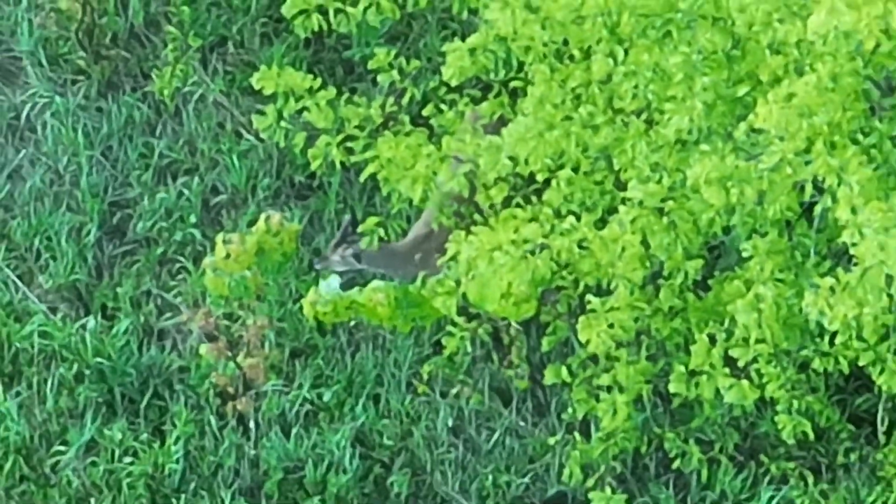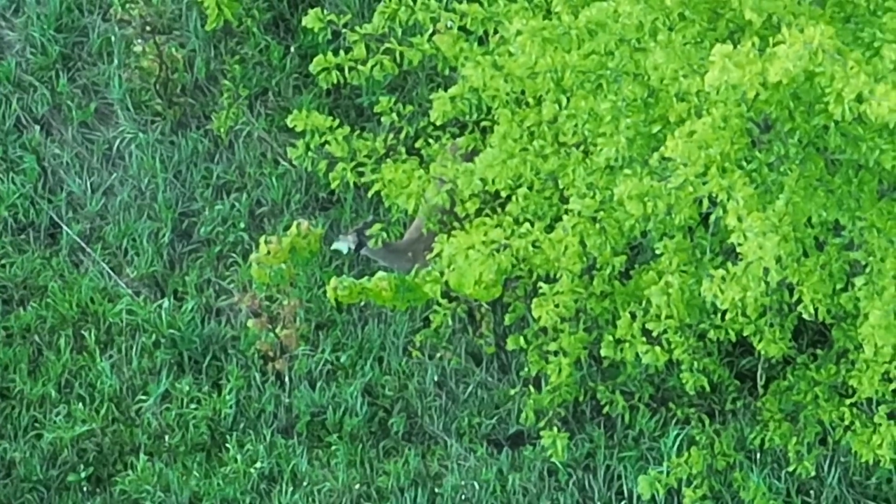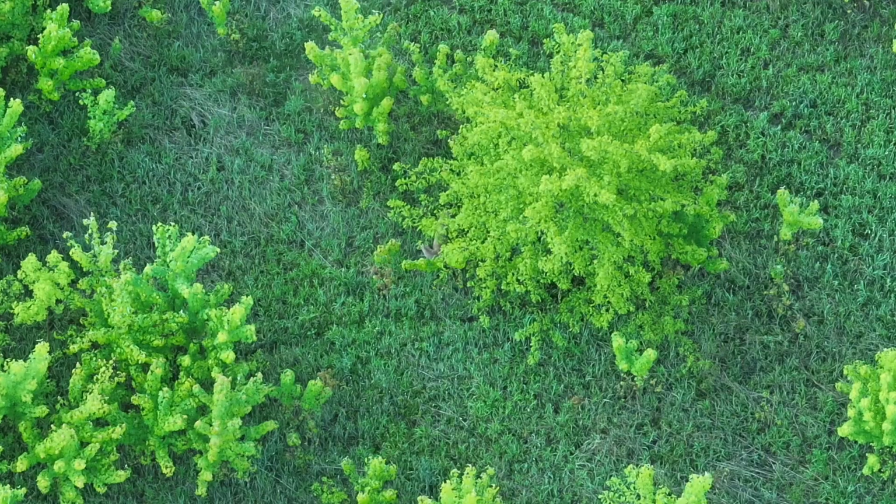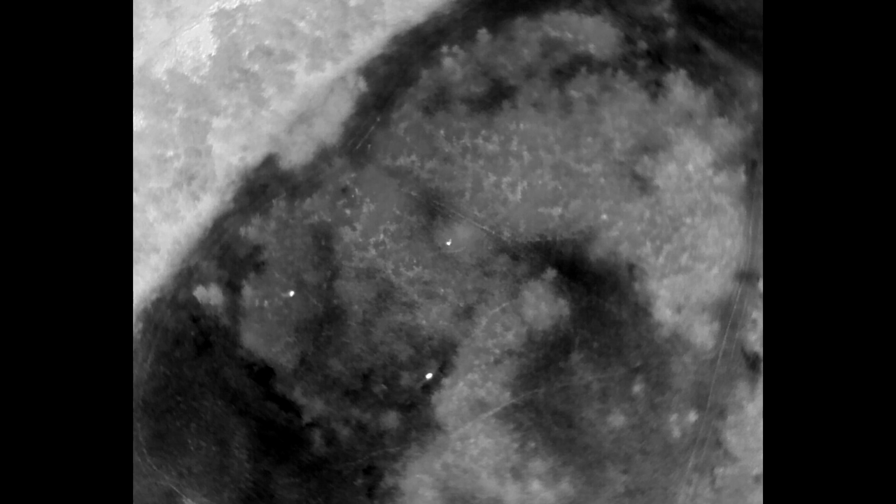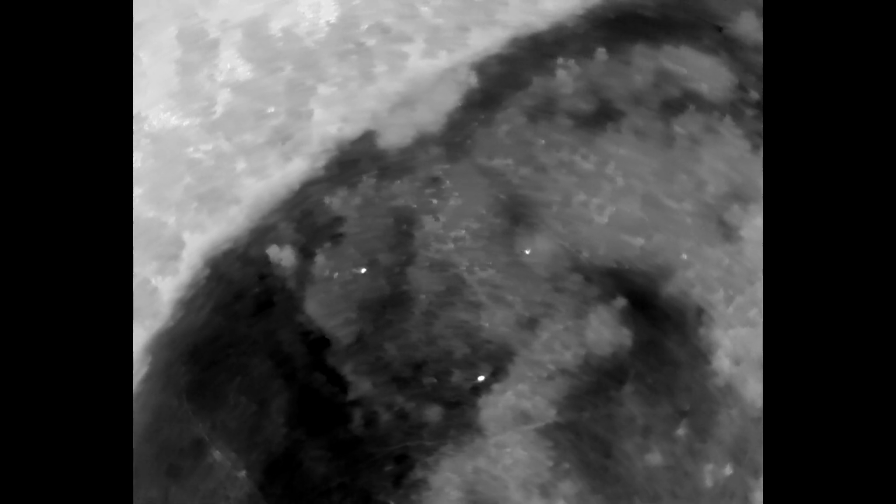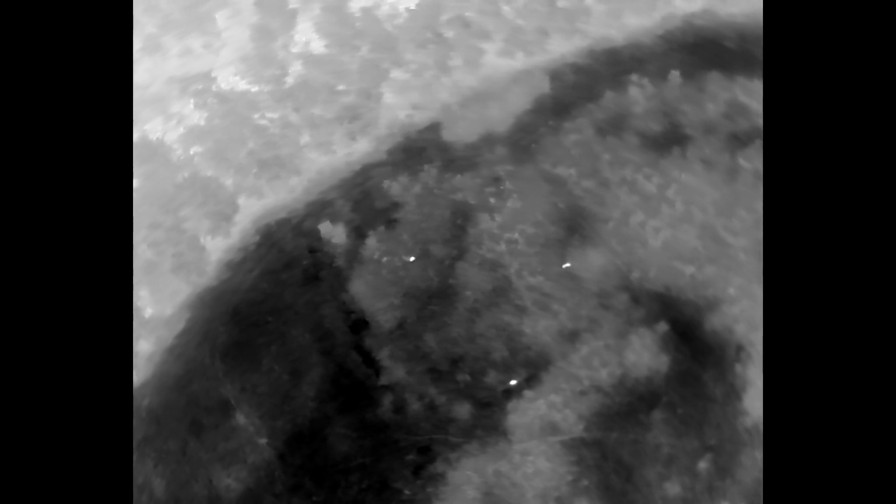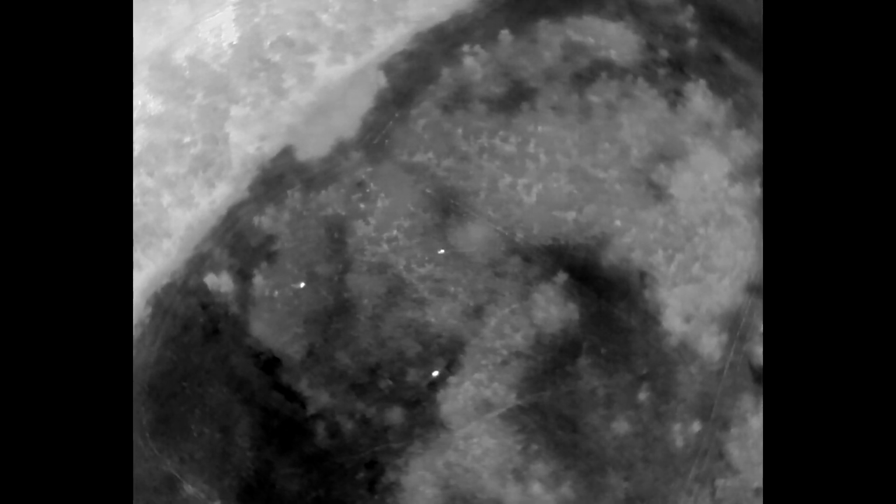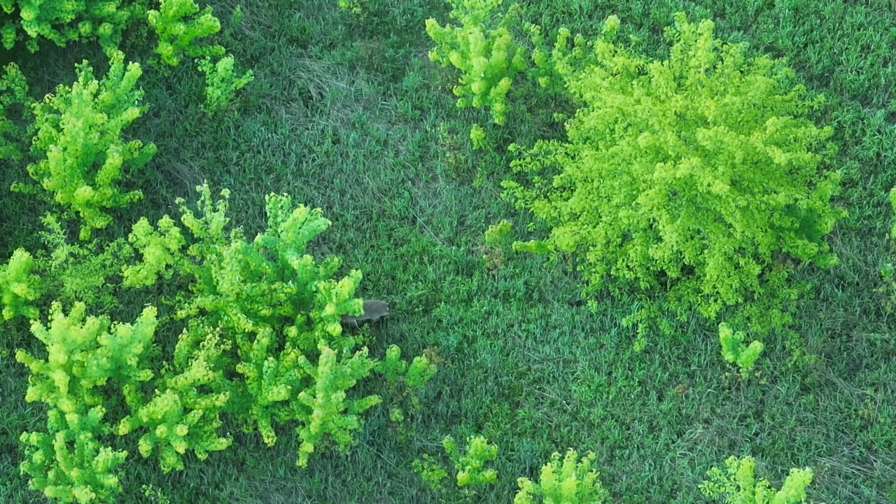So he's coming out from beneath the tree. Thermally I could pick him up a little bit, but now he's coming out in zoom mode. You can kind of see him there. You can see him thermally. He's coming out from underneath the tree, and moving towards the other two bedded bucks.